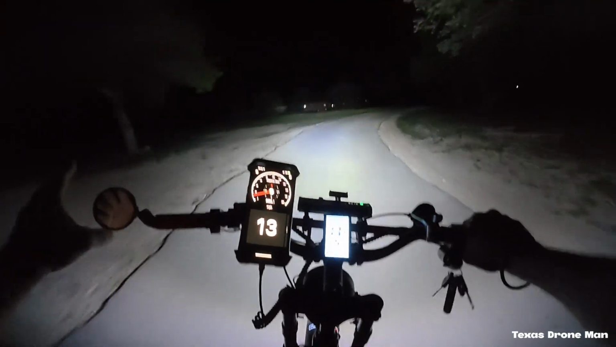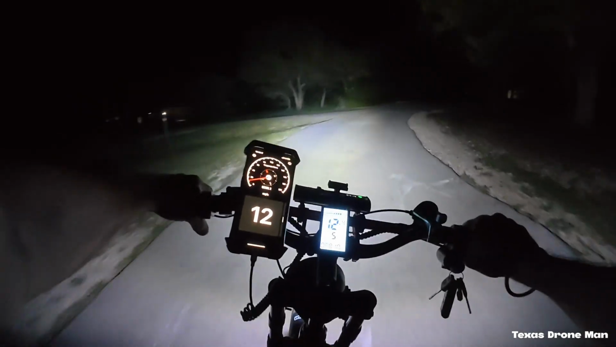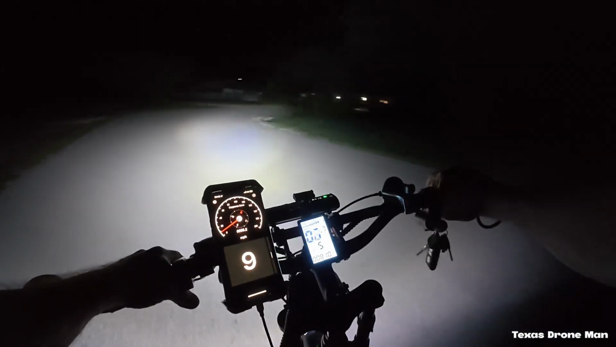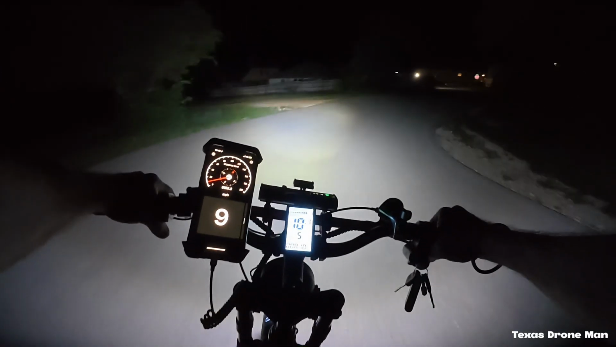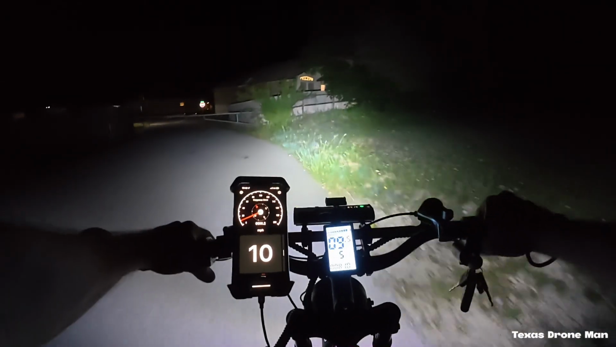Then the mirrors, these little mirrors, I took a gamble. I went ahead and ordered them off of Temu instead of, because the ones on Amazon are $17. They're $17.